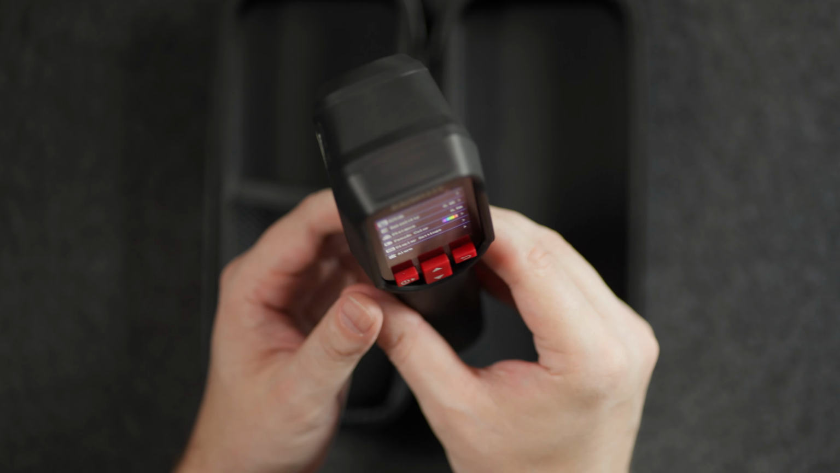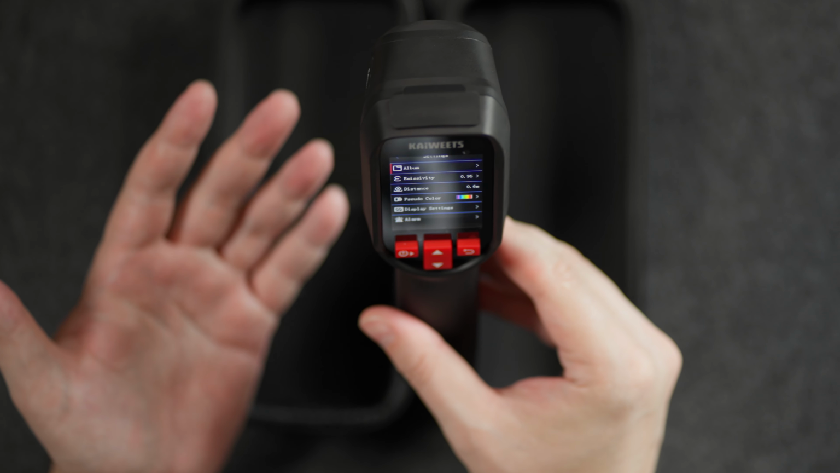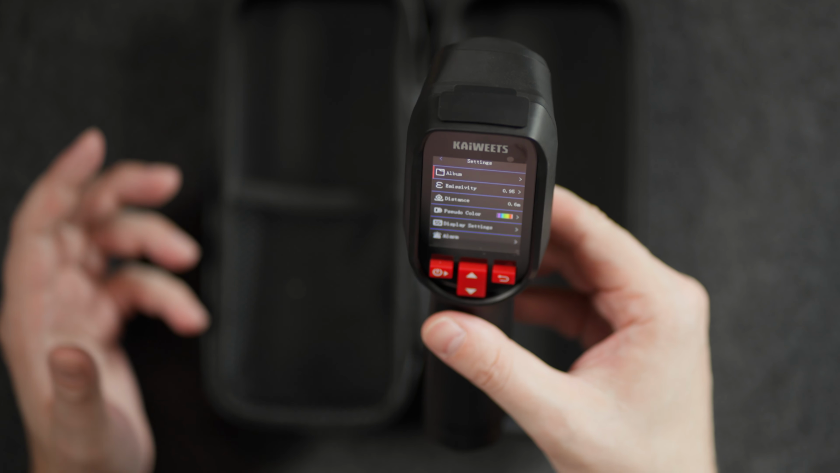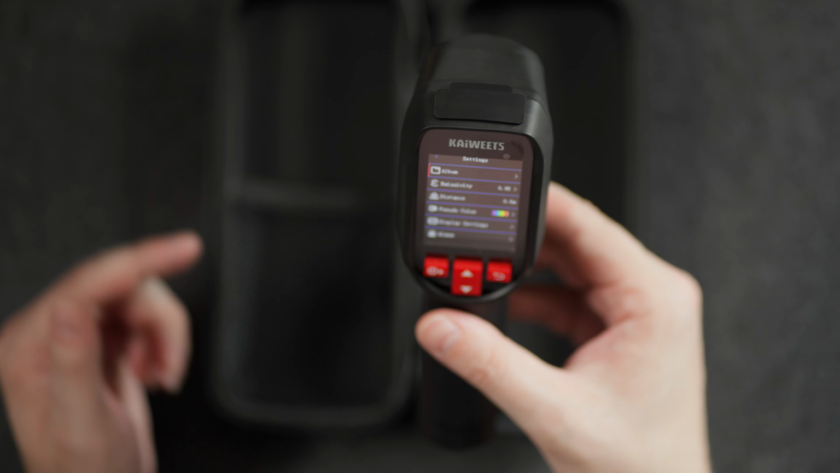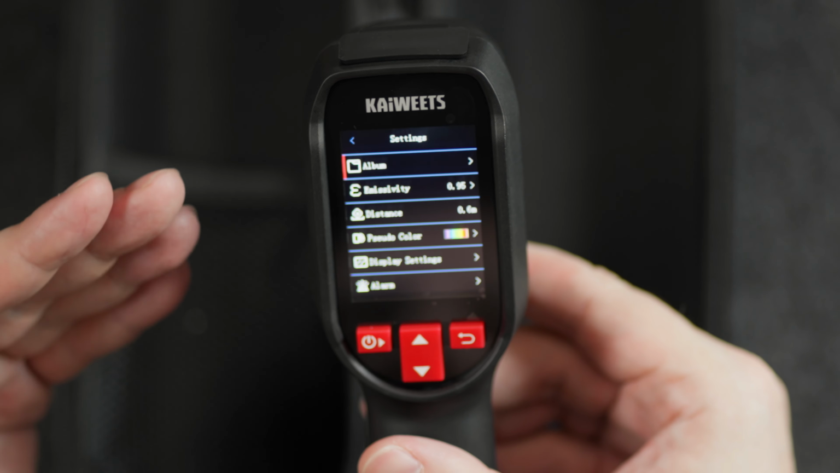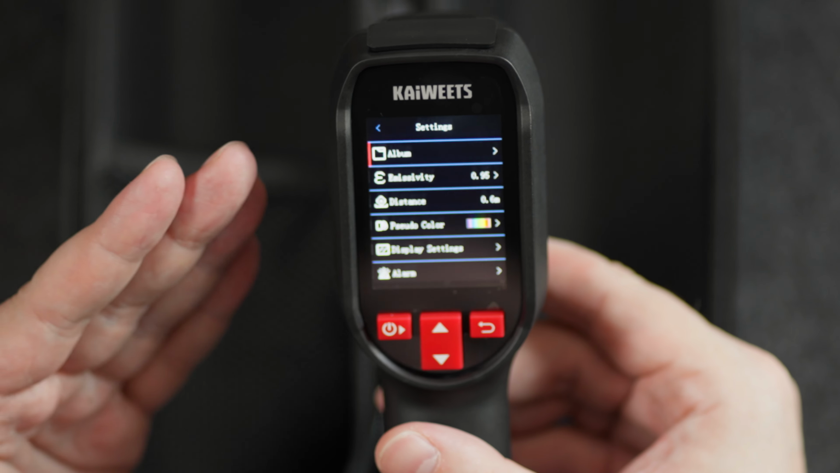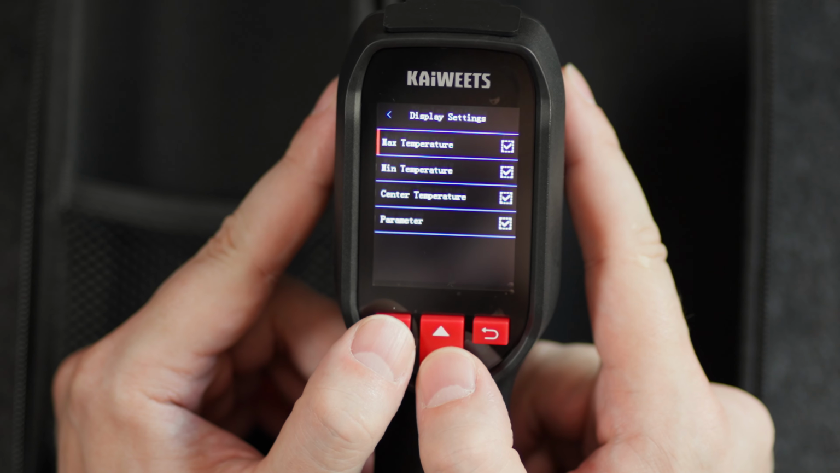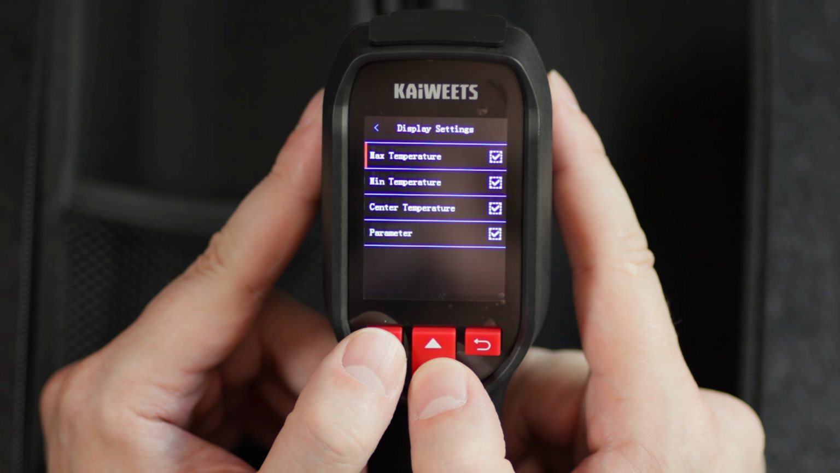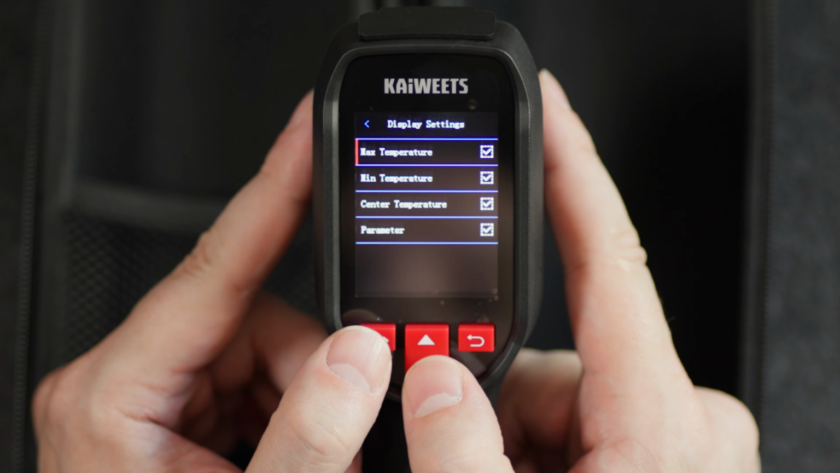I can put it on the tripod right next to the camera if I'm testing the cameras, and point this on the back of the camera and set up an actual alarm. When the temperature of the camera, when it's recording, hits a specific threshold, it will notify me. Max temperature, minimum temperature, center temperature, parameters. So you can select and customize the actual screen.